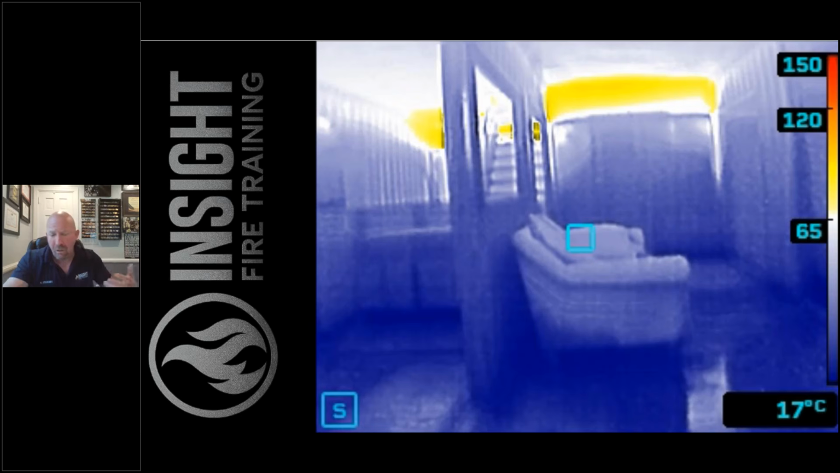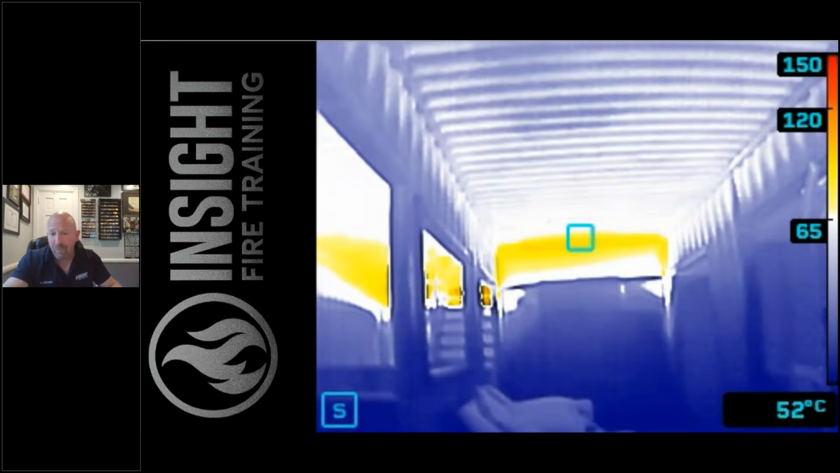We have to get dressed, get out of the fire station on time. We have to know our streets. We have to mask up with gloves on. But yet we don't use a camera to find the fire faster. We use this to make ourselves quicker, because many people will argue on Facebook, saying, well, that's wasting time. If a 6 to 8 second scan gives you more information that allows you to cut 1 to 2 minutes out of your incident action plan, it's not a waste of time. It's a valuable investment. Remember that, okay?